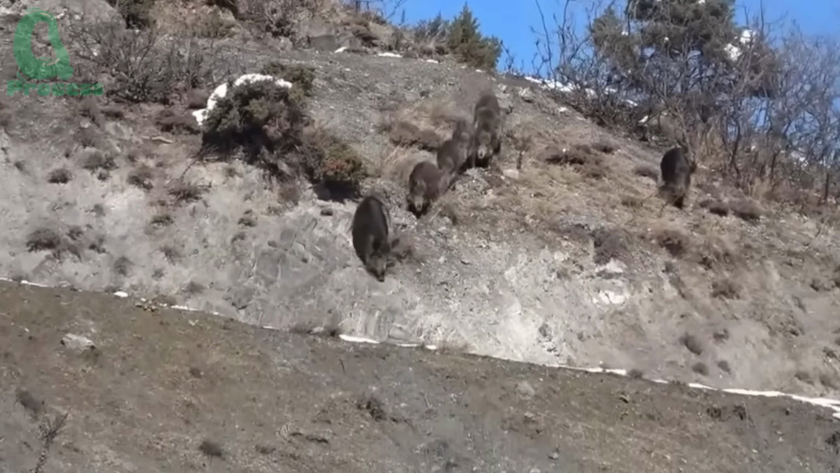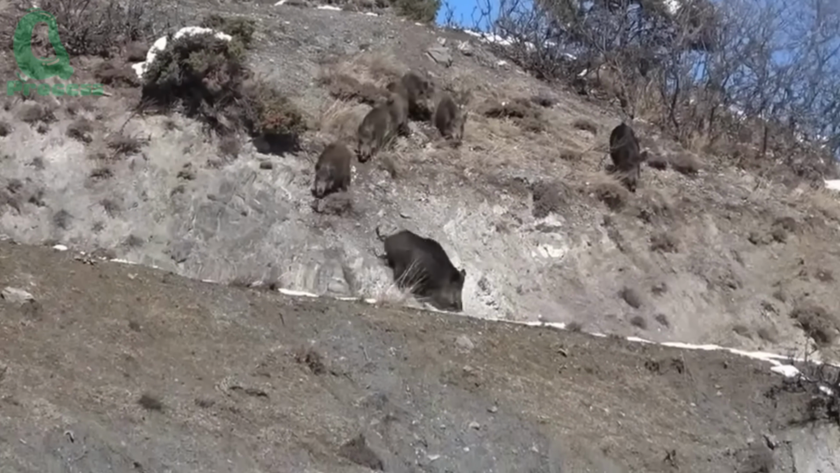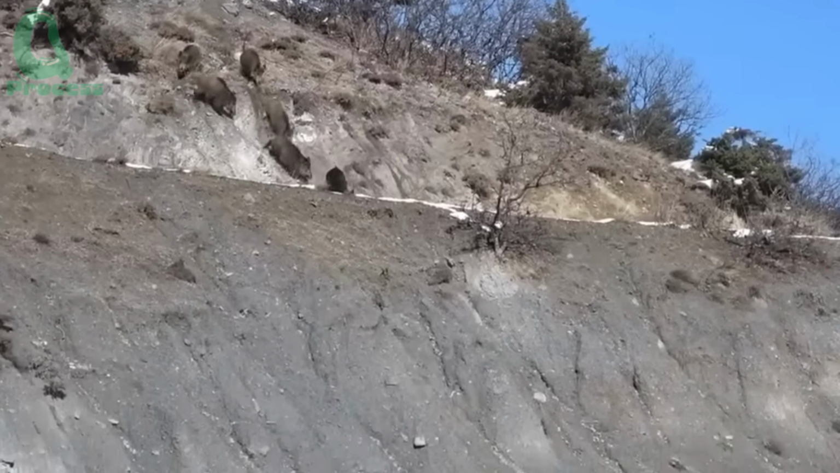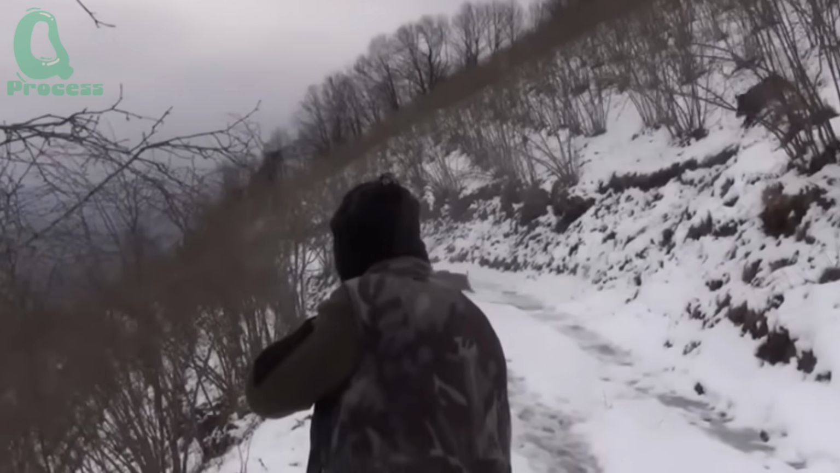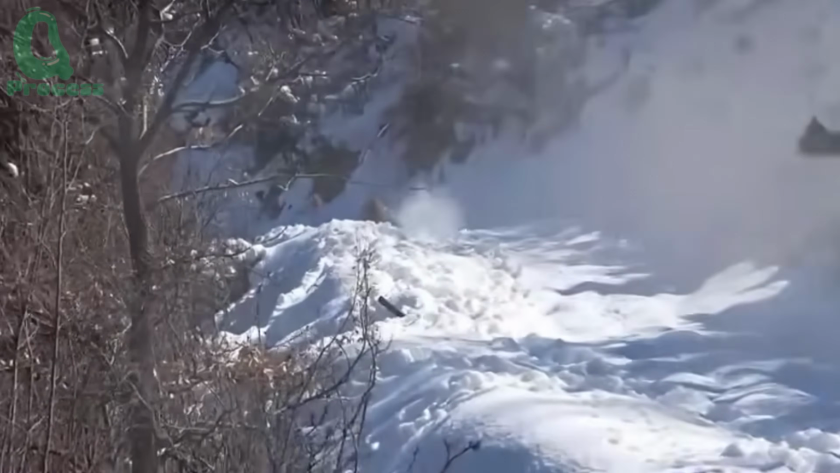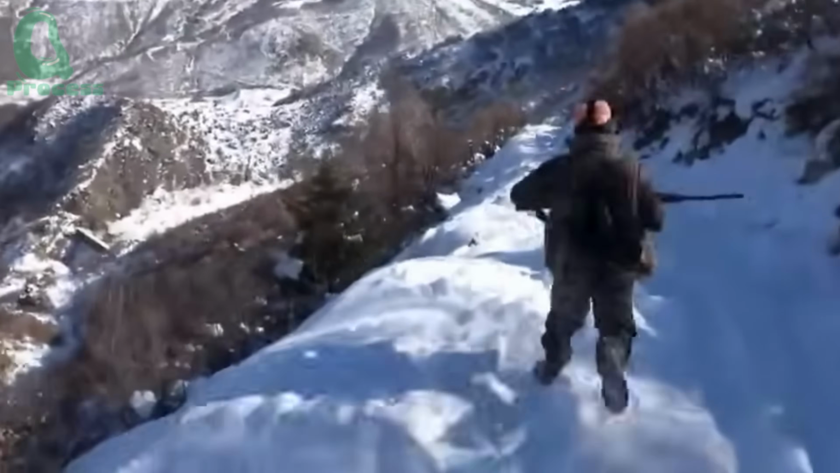From a different corner of the hillside, another hunter spotted a separate herd of wild boars on the move. He quickly raised his rifle and pulled the trigger, but the bullet only grazed one of them. Refusing to let it get away, he gave chase, but in a sudden, terrifying turn, the boar stopped, let out a fierce snort, and charged straight at him.